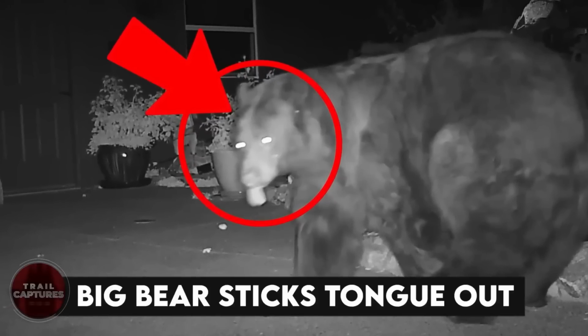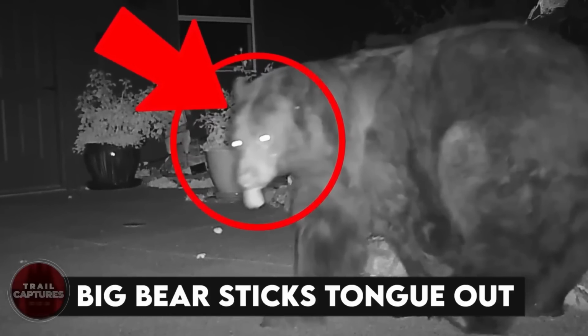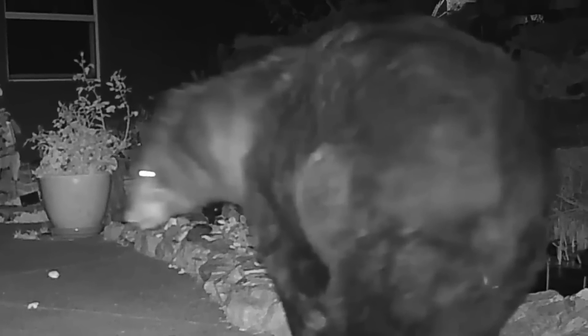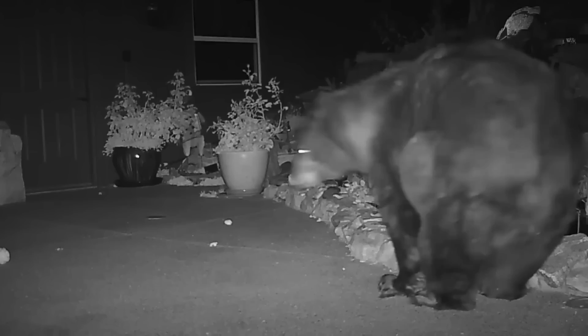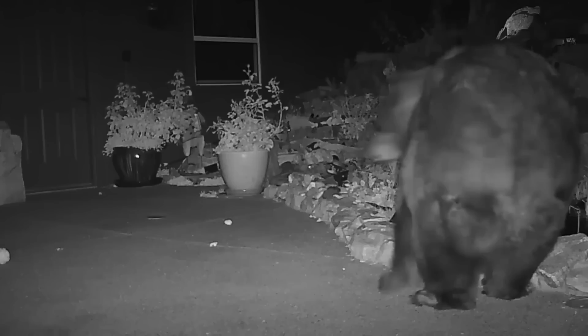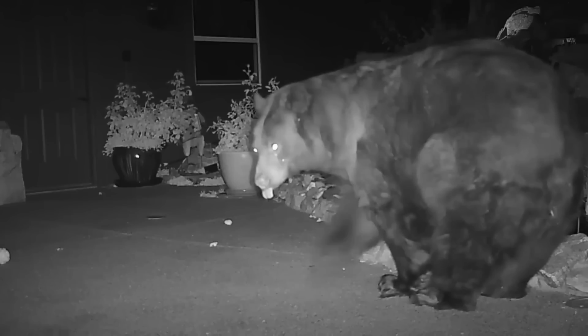Big bear sticks tongue out. Take a look at this amusing short video of a large bear showing its playful side. It displays its playful attitude by sticking its tongue out with a cheeky look. We laugh in response to that bear's amusing action.